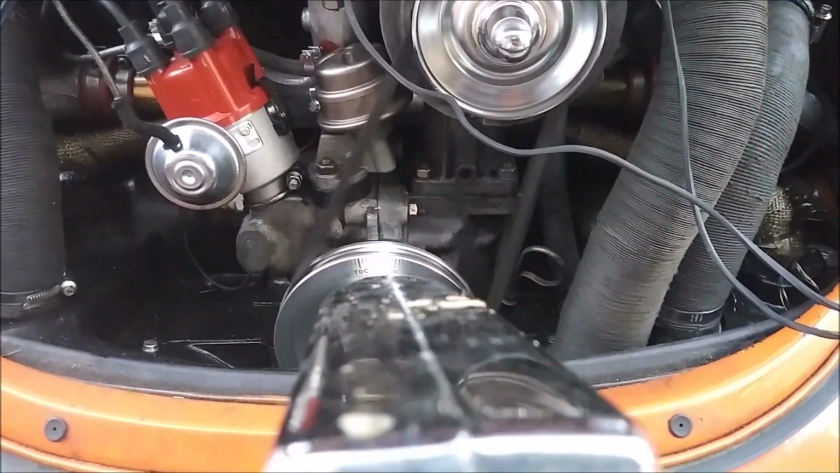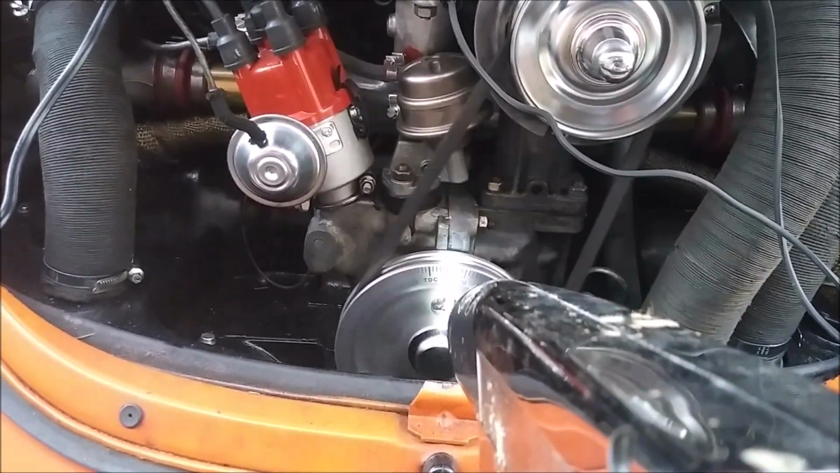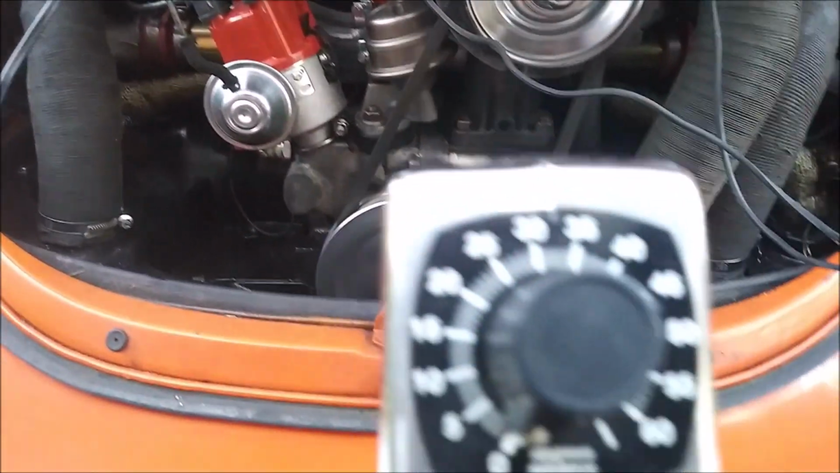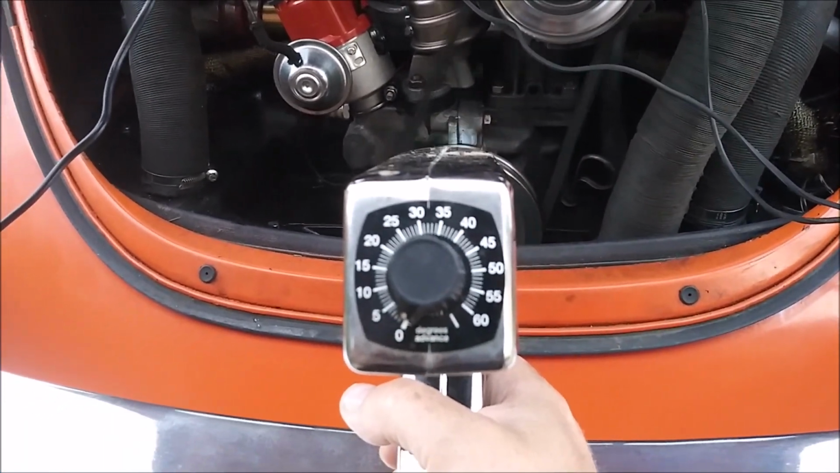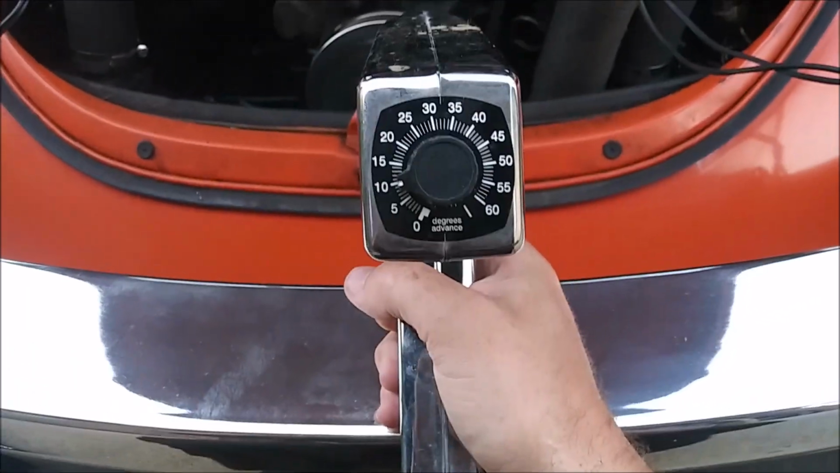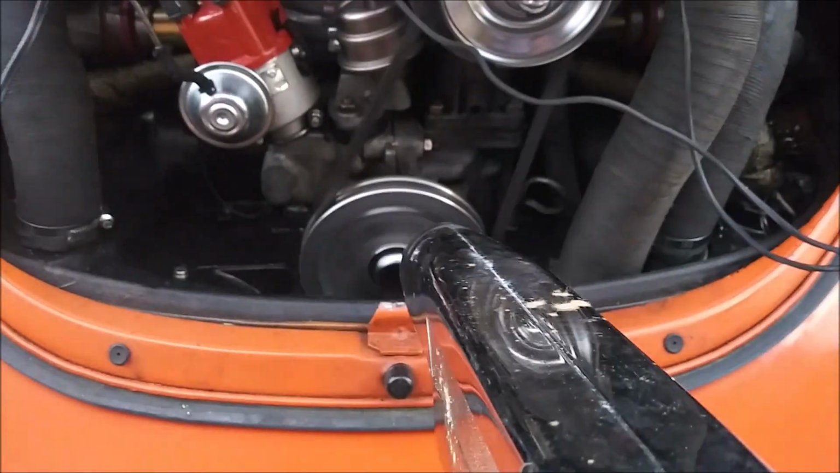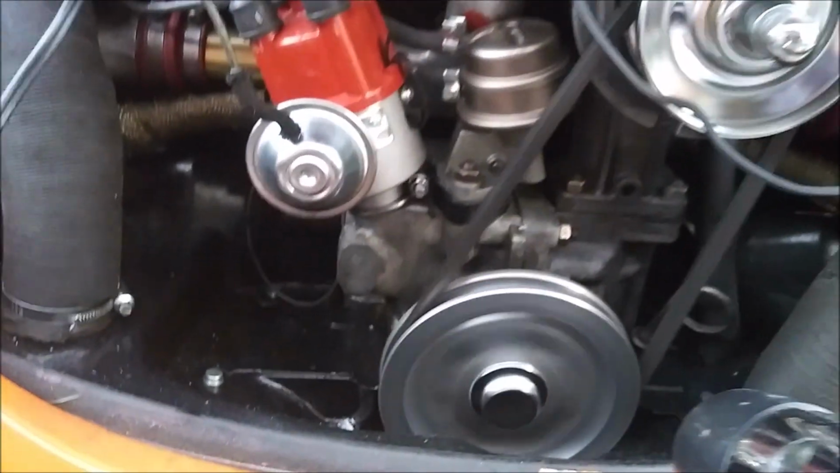So if you see that, about 10 degrees. Set that to 0. If I, of course, set this to 10 degrees, you'll see we're pretty much right at top dead center.